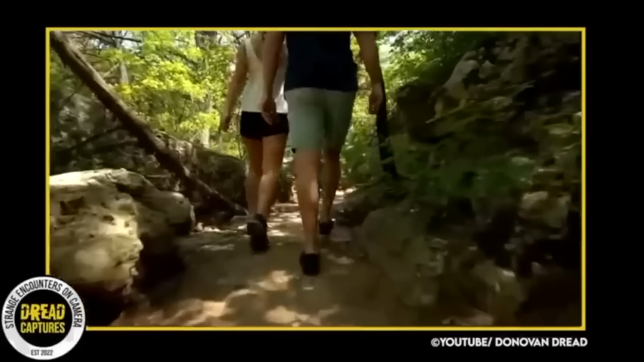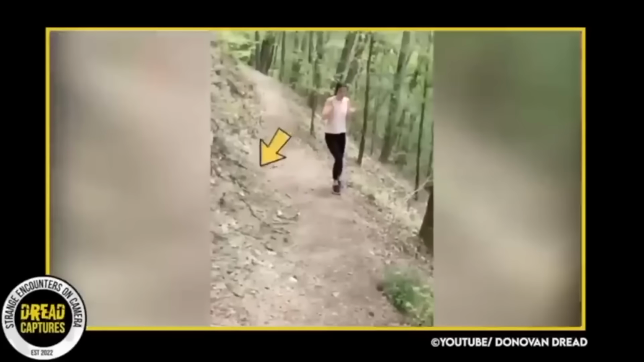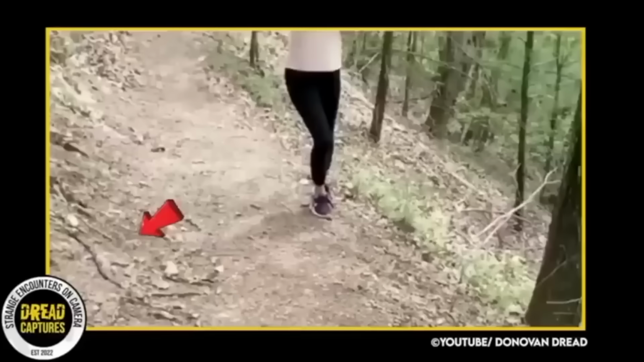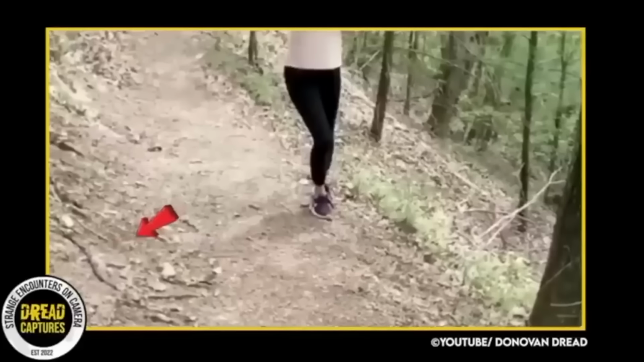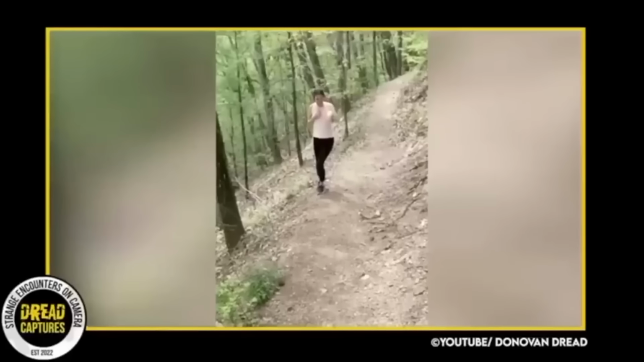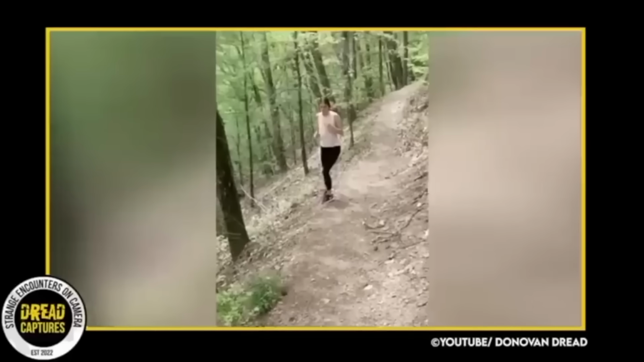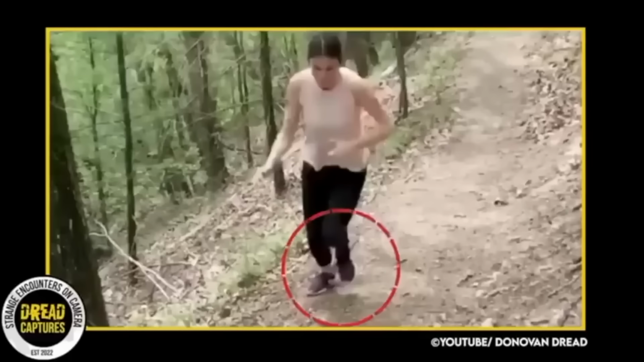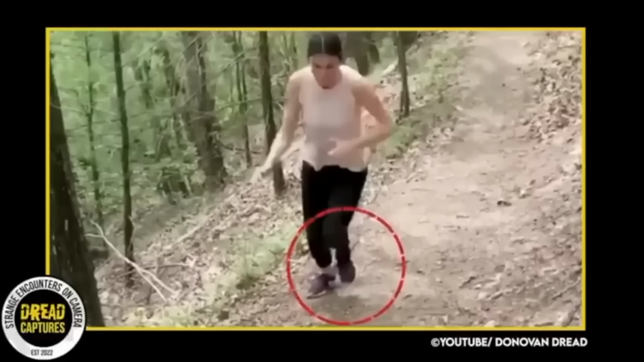This is a creepy video here as we see a couple on a trail hiking. Halfway down the trail, they notice a very well camouflaged snake on the side of the trail. I mean, you can barely see this guy. I'll point him out. Her husband made it by, but she was frozen in fear as she tried to muster up the courage to get past the snake. I mean, which to her probably felt like a black mamba or a very venomous cobra.